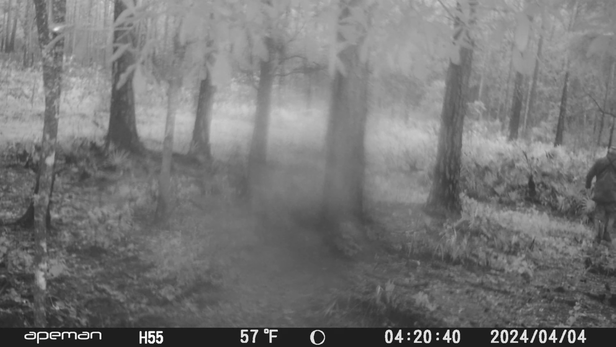And you'll see the turkey hunter. He's moving around and setting up his decoys. At first here you can see him. He's got a bag of decoys on his back. So you can see him walking around some, and he's setting up his decoys. And then you'll see him get up and move around.